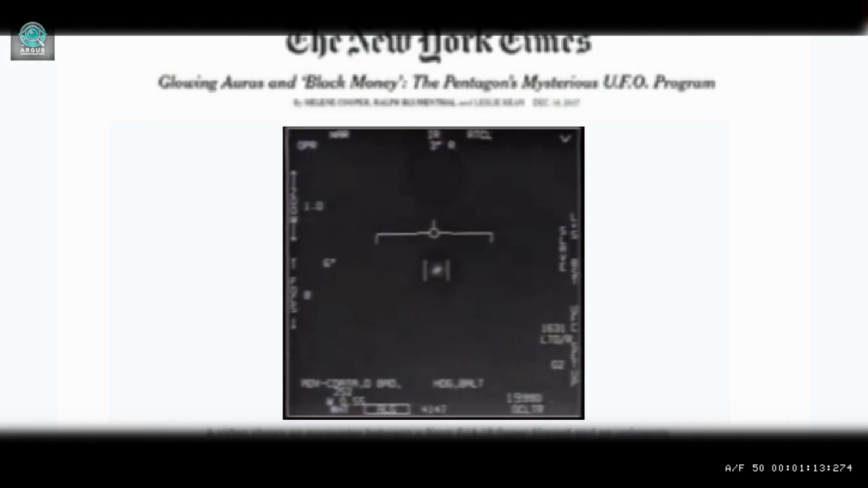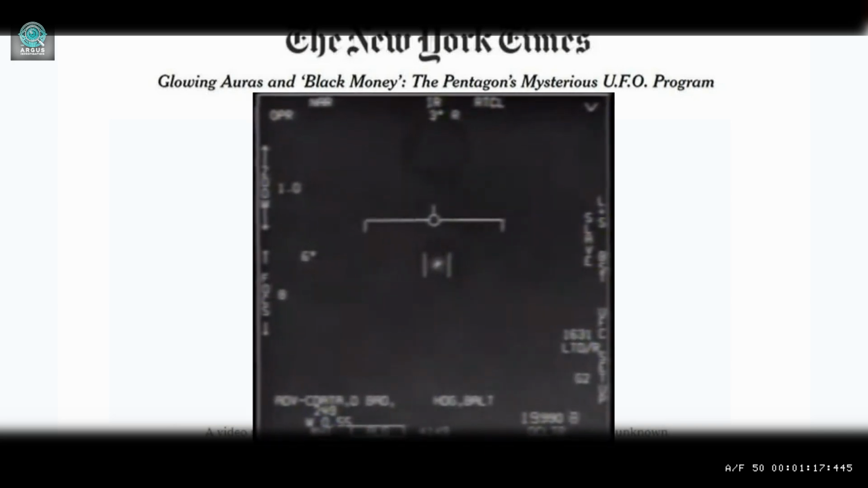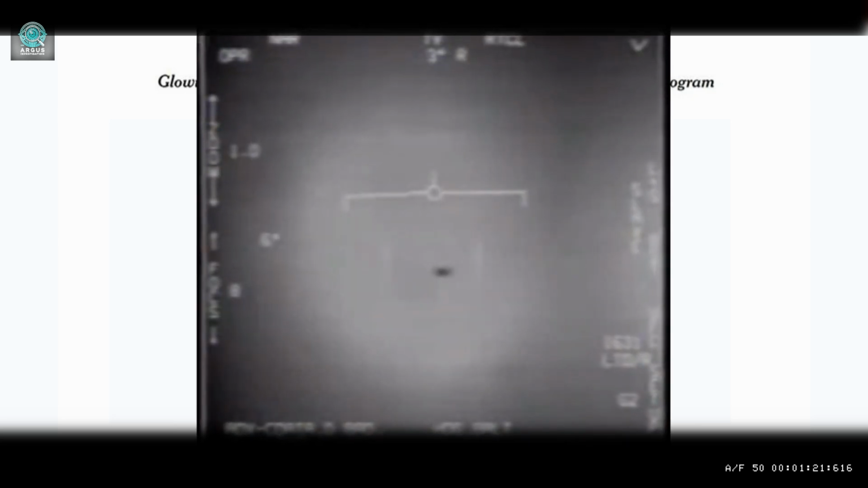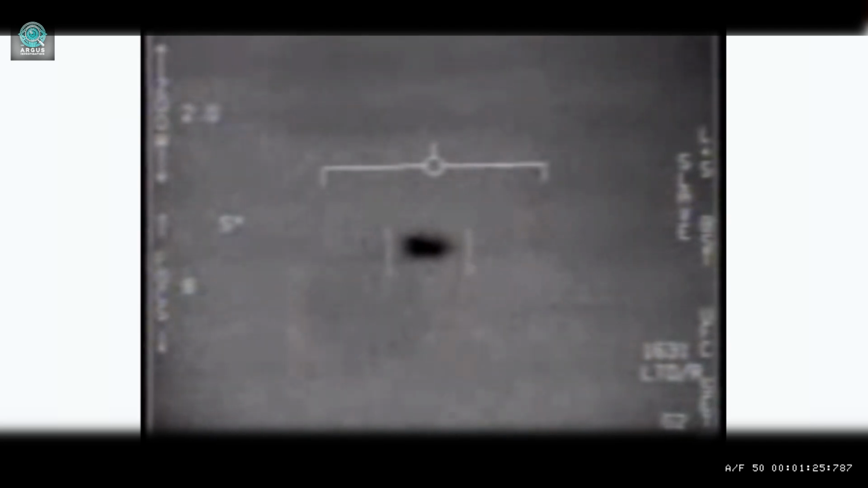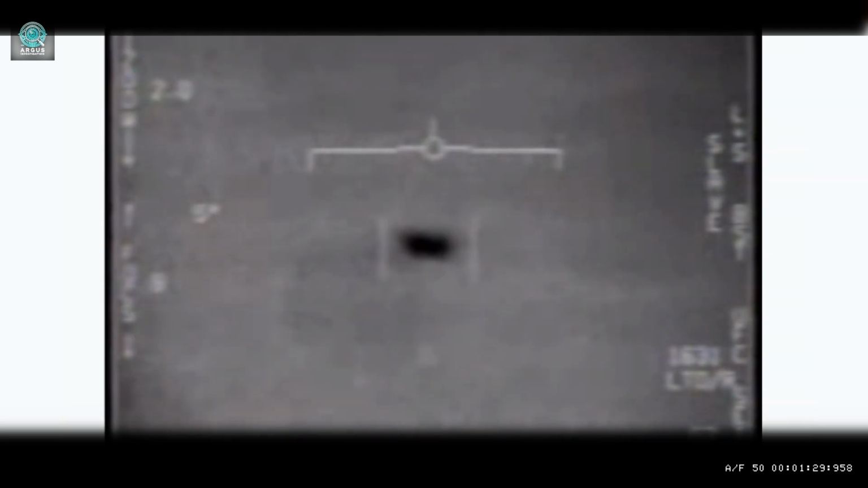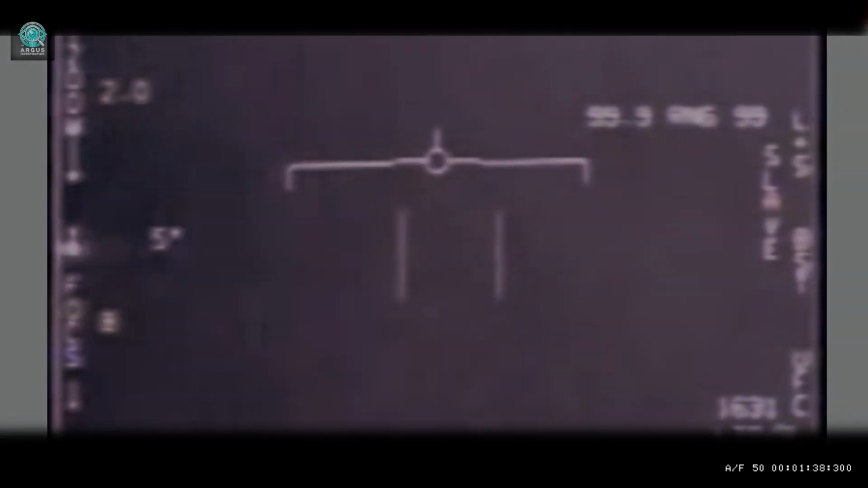December 2017. The New York Times breaks the silence. A thermal video, recorded by an F/A-18 Super Hornet fighter jet. A shape. In flight. No visible wings. No trace of propulsion.